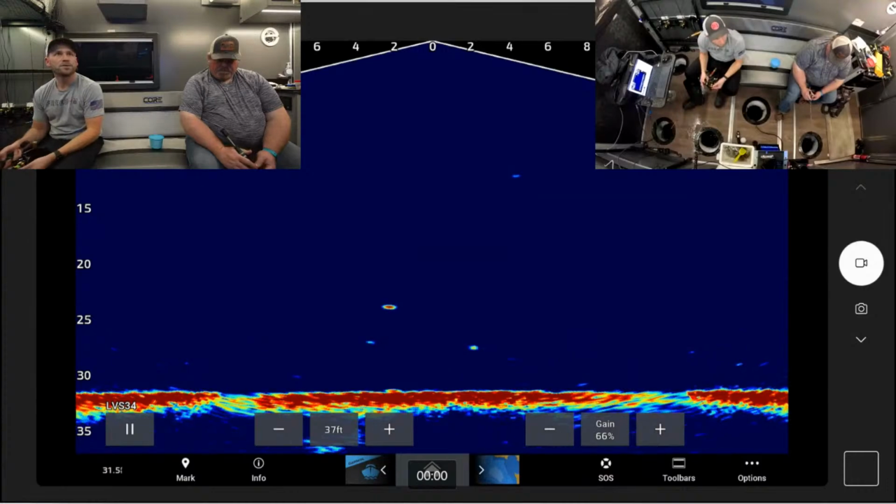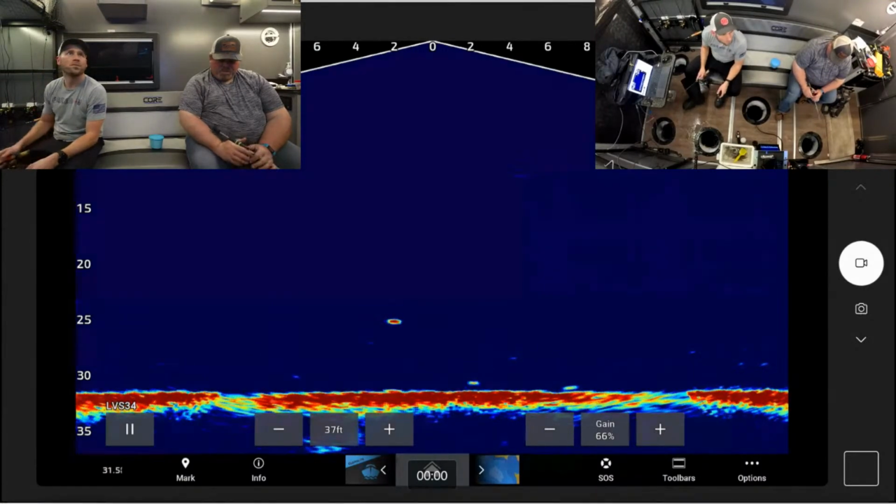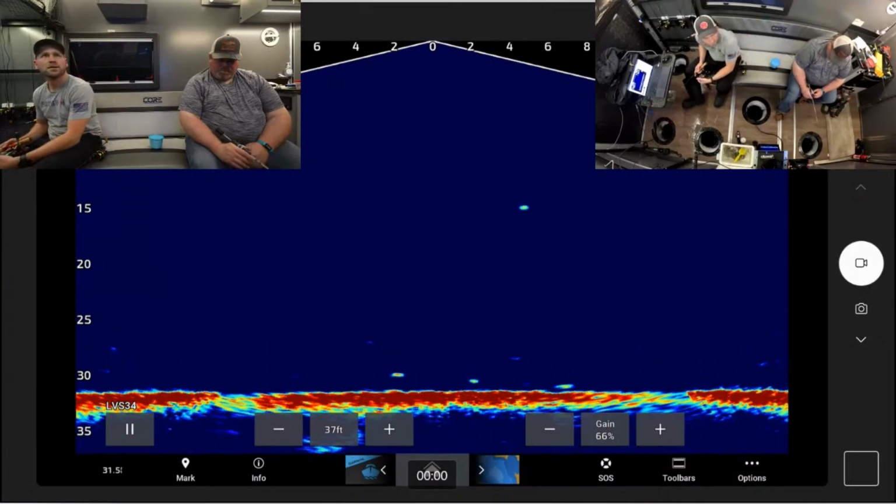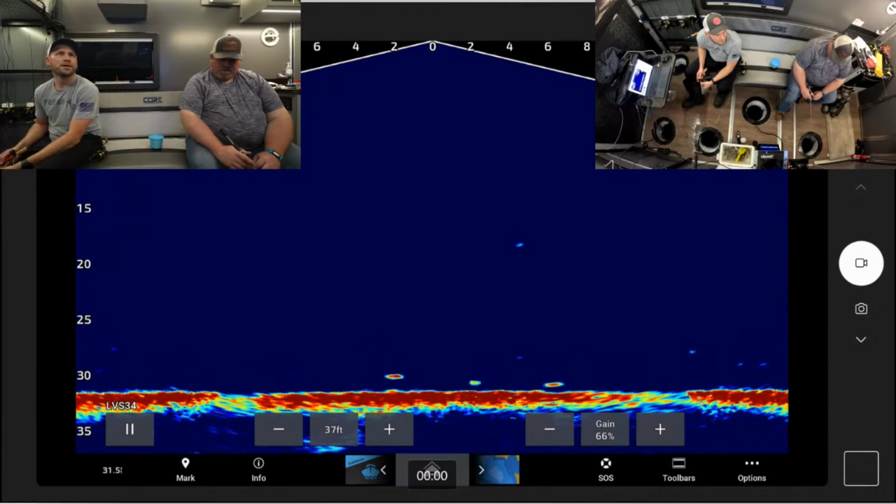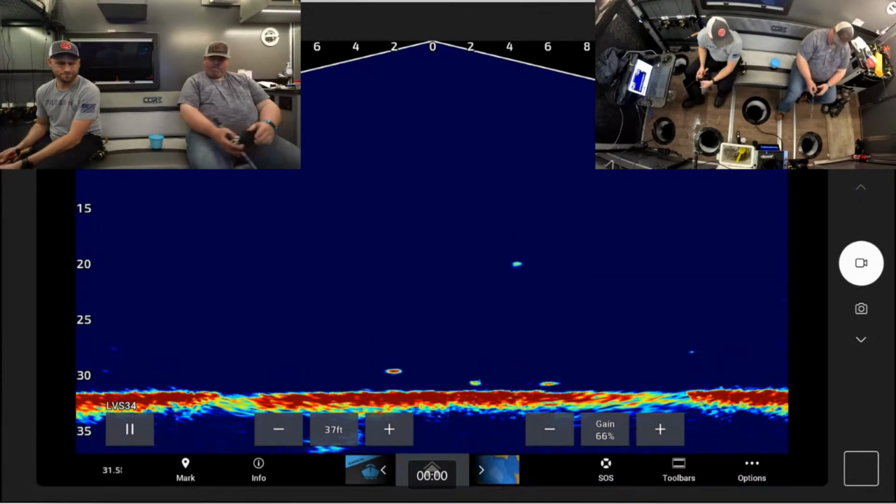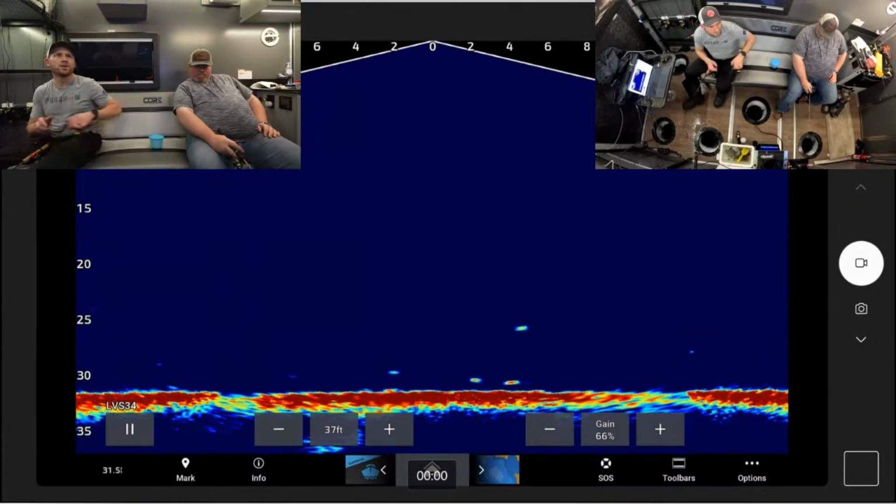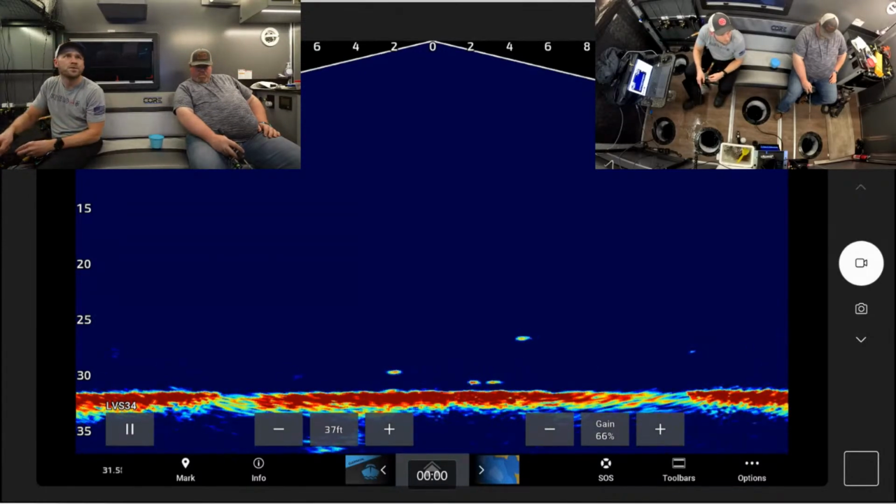How far am I down there with this guy? Trying to get the dead stick to go down. It's still early in the night. Yeah, still early. 6:30. Sun just set about 45 minutes ago. Yep. Here he comes. Yeah. Let's try to get him. Here we go.